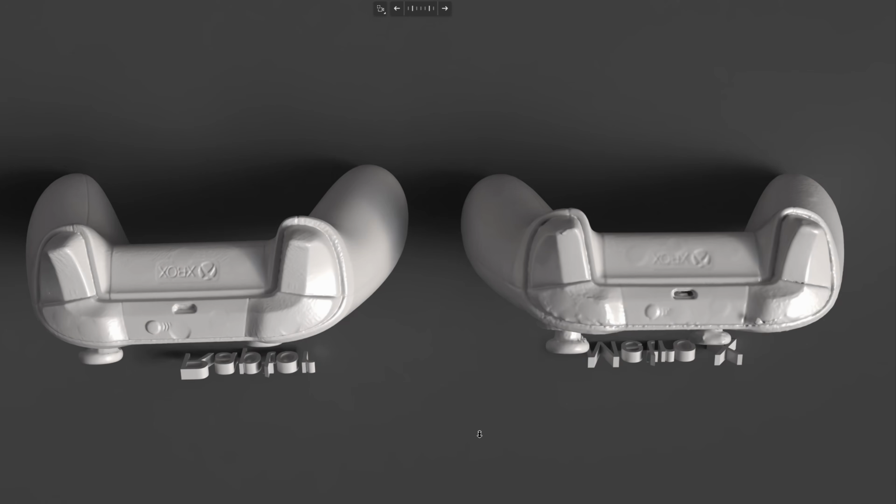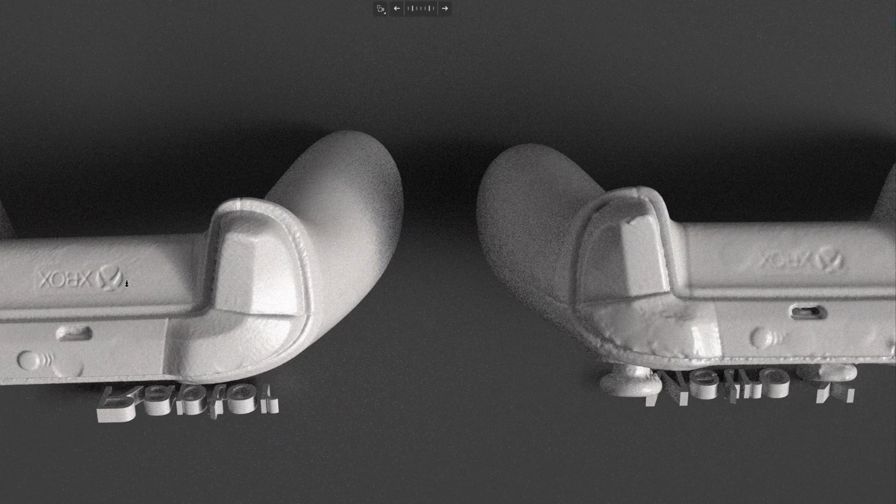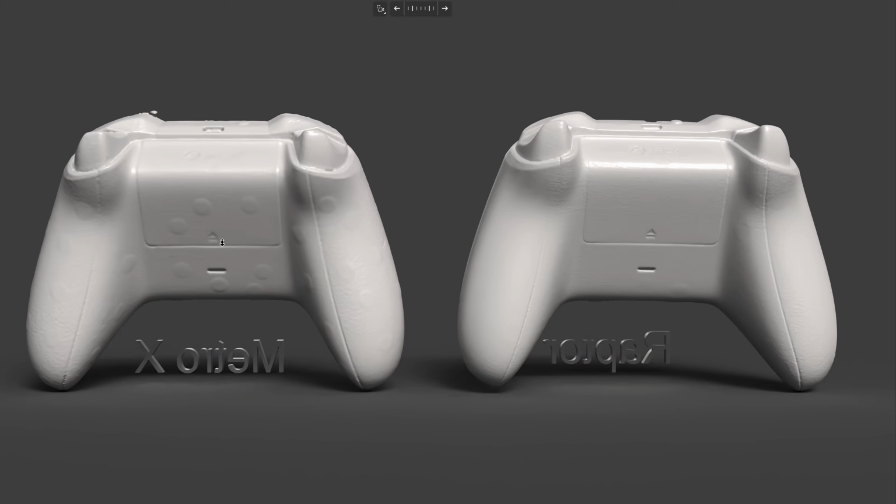This part of the controller is very glossy. The Metro X doesn't do very well. And if you look at the Xbox letters, it's quite blurred and shallow for the Metro X, and it's sharper for the adapter. The Metro X has defects from filling the holes of the marker.